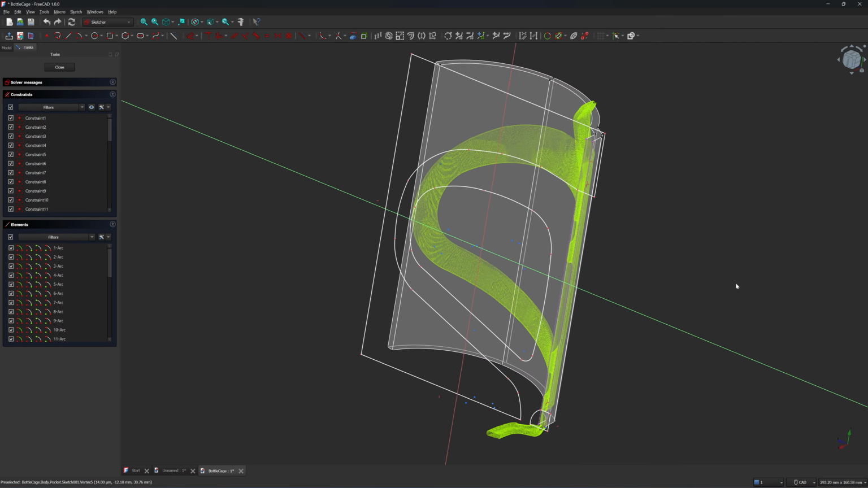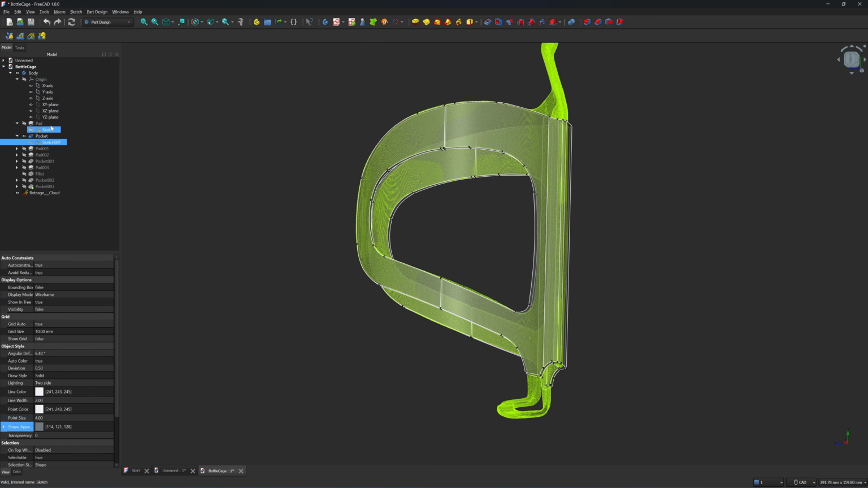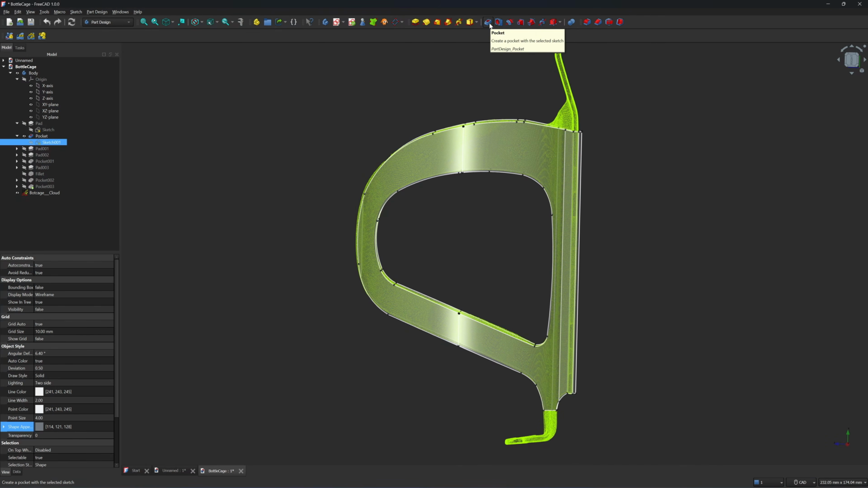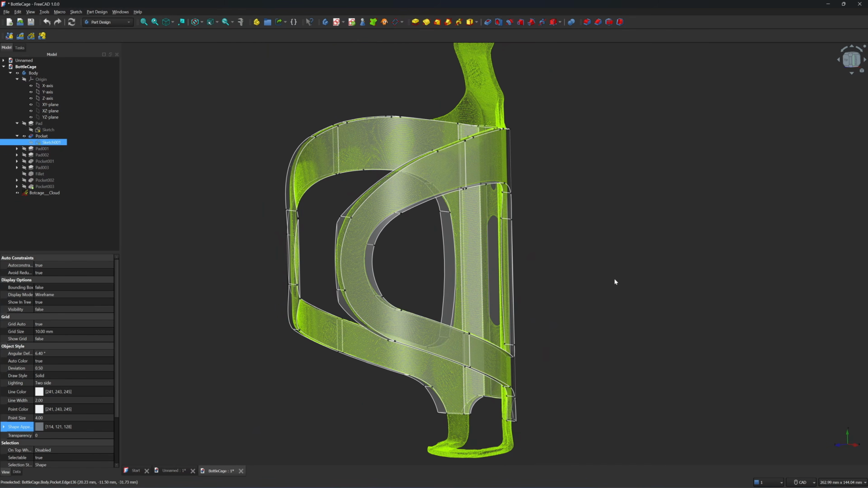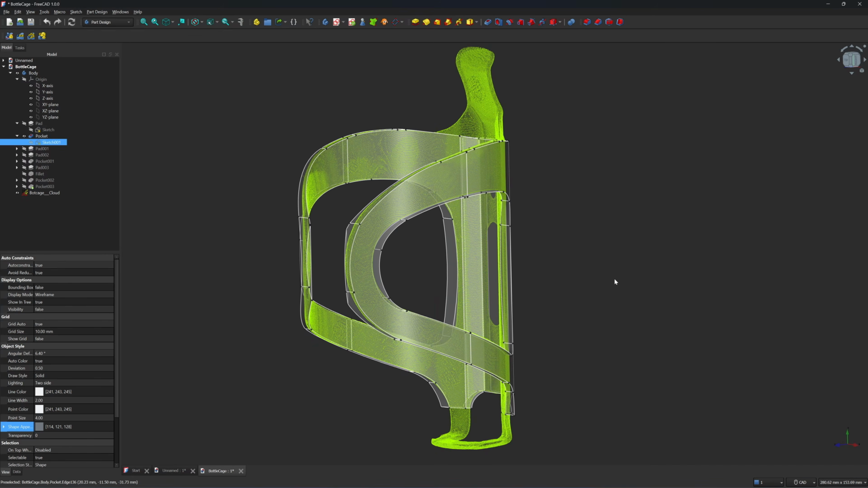And after that, I click on the pocket. This function will cut the solid with the sketch. I click on the pocket, and it will detect any closed loop in the sketch and cut it. I have 3 sketches, and it will pick all if they have a closed loop.